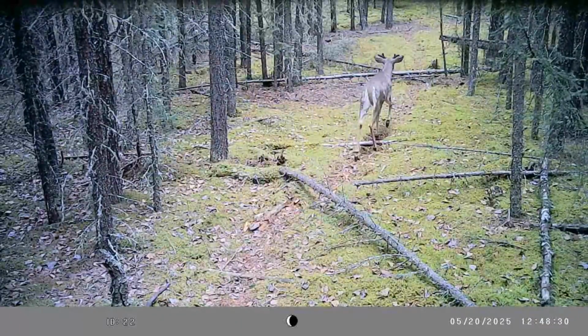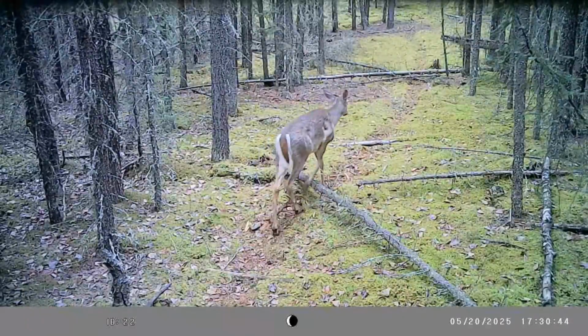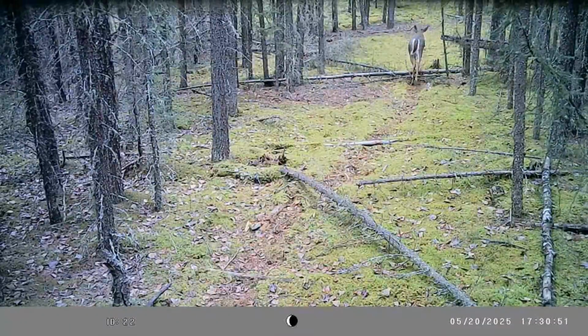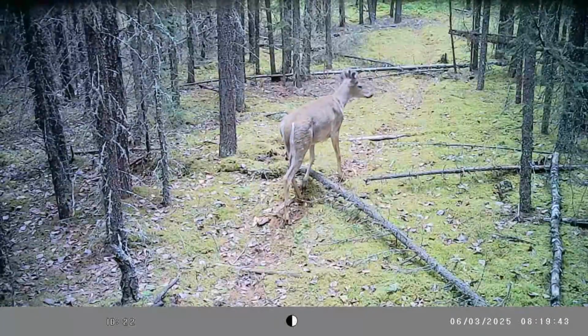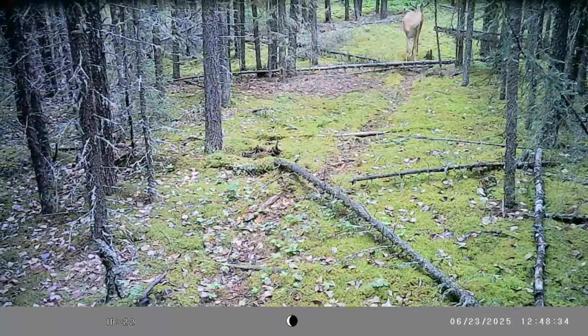It's a nice whitetail, again on a different camera. This is one of the Tasco cameras here. You can see by the little label on the cameras anyway what they are. It might say Primos. It's not. It's a Tasco camera. Eight megapixel, these little cameras. They do a good job. Dollar for dollar, they might be one of the best cameras you can get.